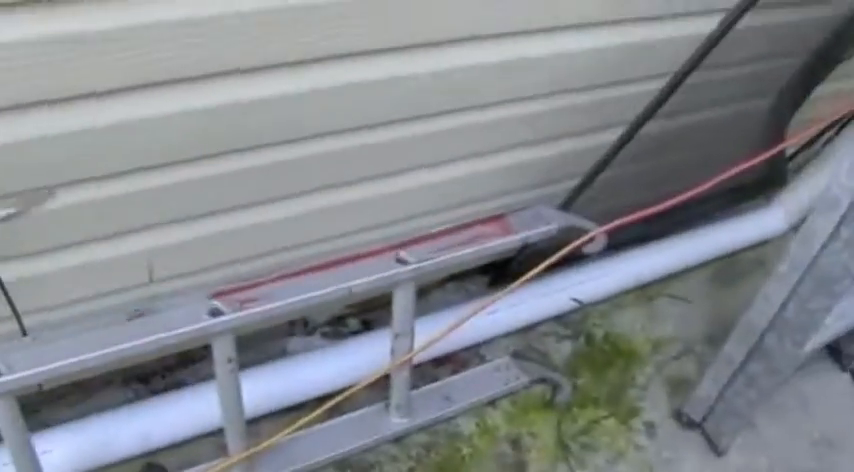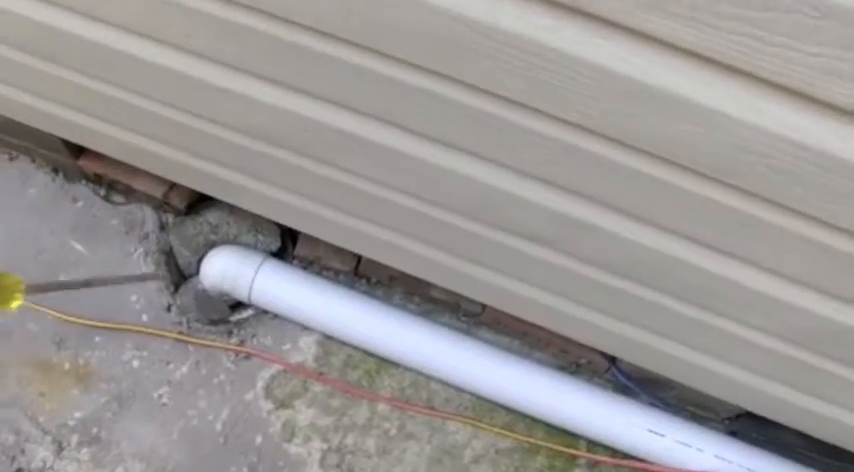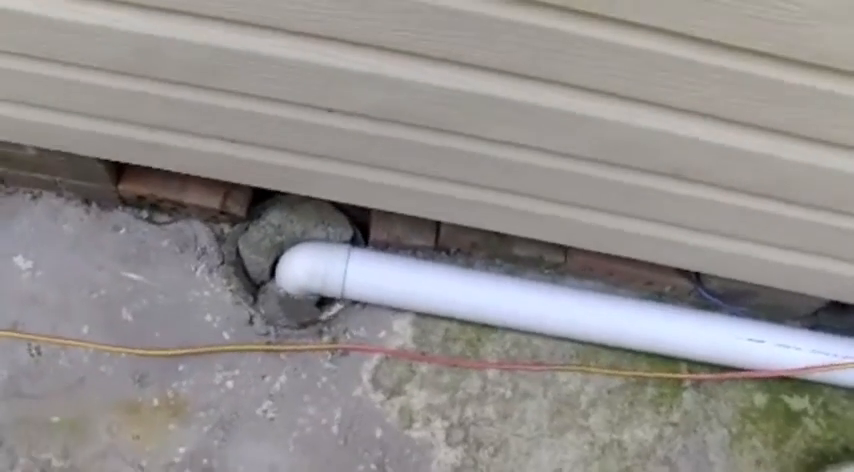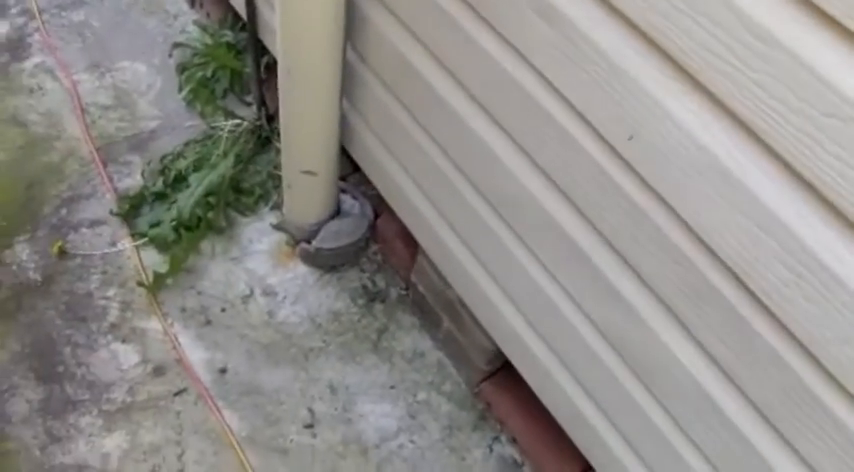Again, stored items along this side. Keep any unnecessary items well away from the exterior of the building wherever possible. Just where the drains or stormwater goes into the drain. Worthwhile just getting a plumber in to check that stormwater is actually connected into stormwater and not into the sewer. It is illegal to connect stormwater into sewer. The collar of the sewer vent is broken and also needs to be repaired by a plumber.